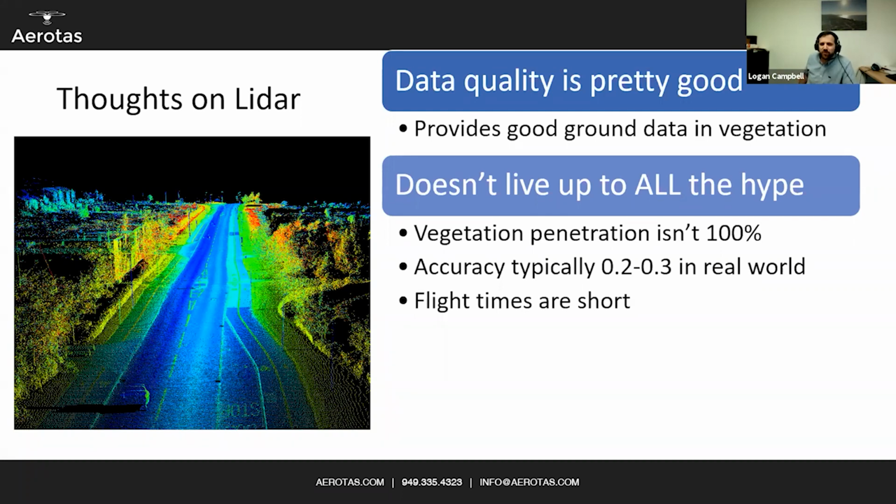And lastly, with LiDAR, flight times are still pretty short, especially compared to photogrammetry, because LiDAR is heavy and it uses a lot of power. So that means that it just can't fly for as long or cover as much area as photogrammetry. So while the data quality is pretty good, vegetation penetration isn't perfect, but certainly much, much, much better than photogrammetry. The accuracy is definitely not as good as a quality photogrammetry system. Quality photogrammetry can get you a tenth of a foot or even better on hardscape. And flight times are kind of short.